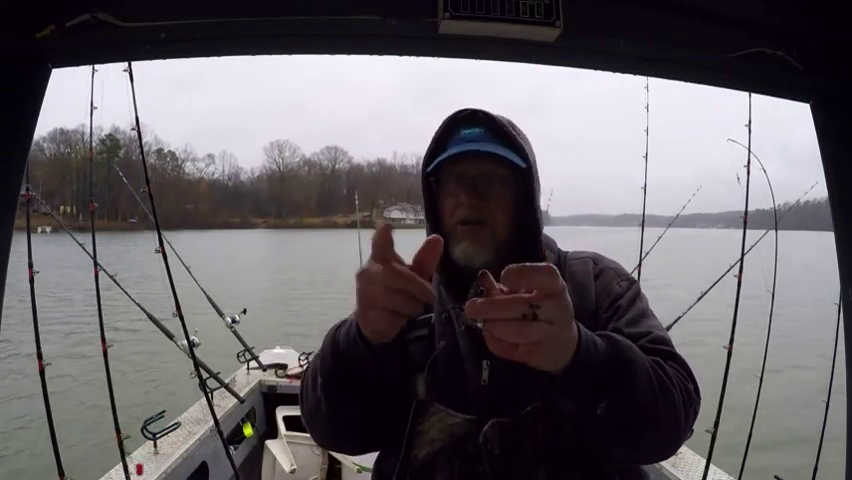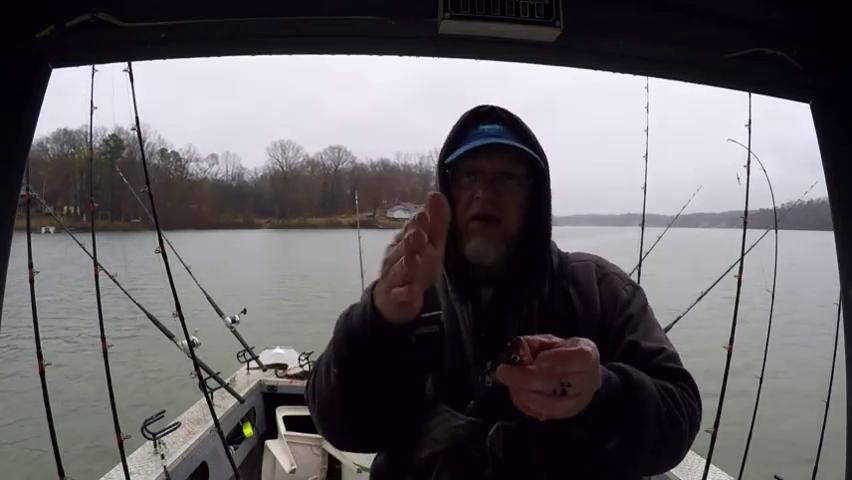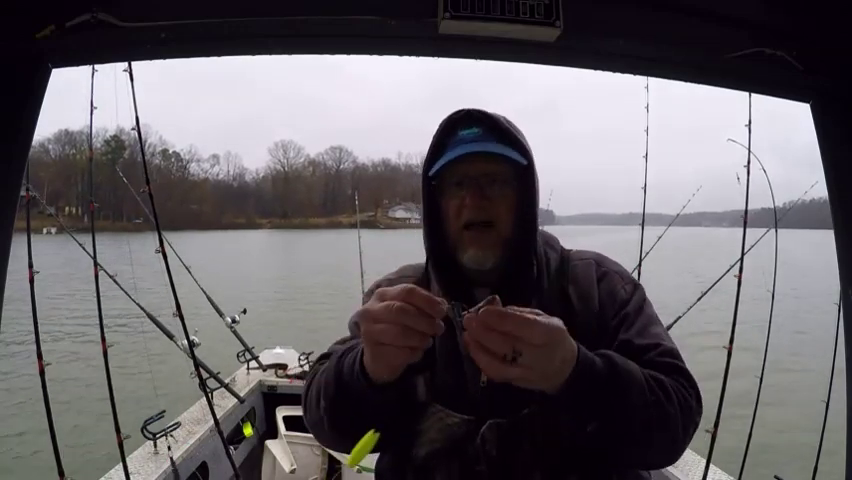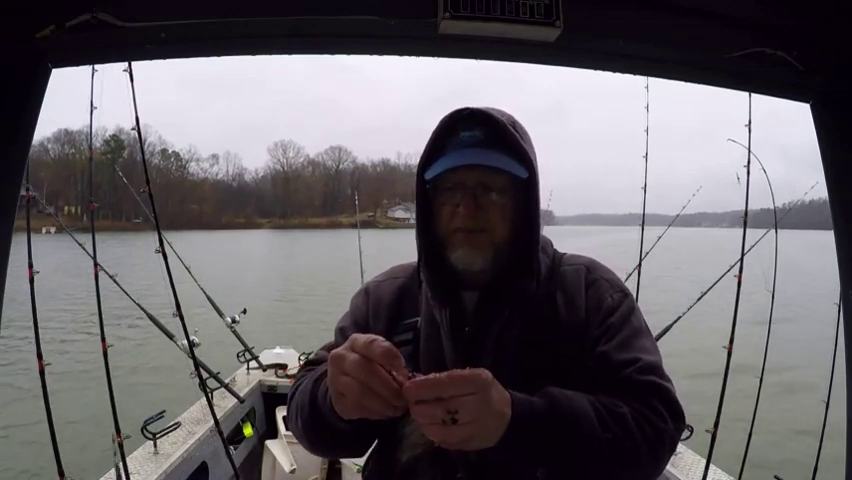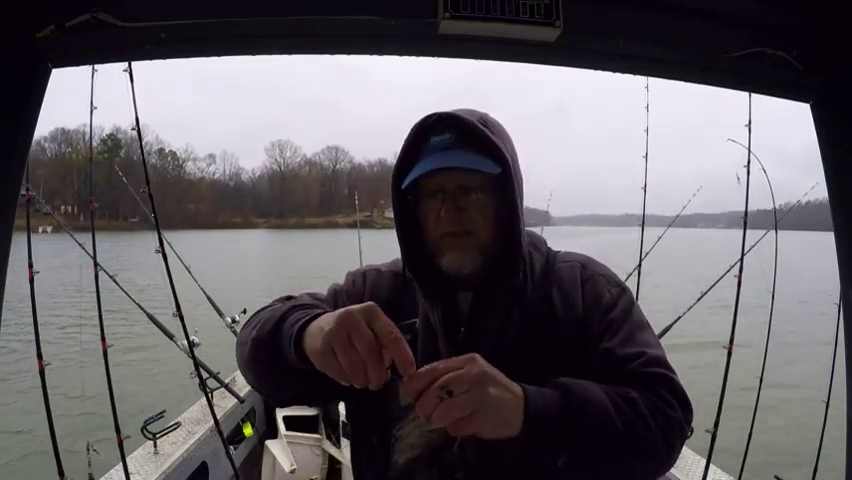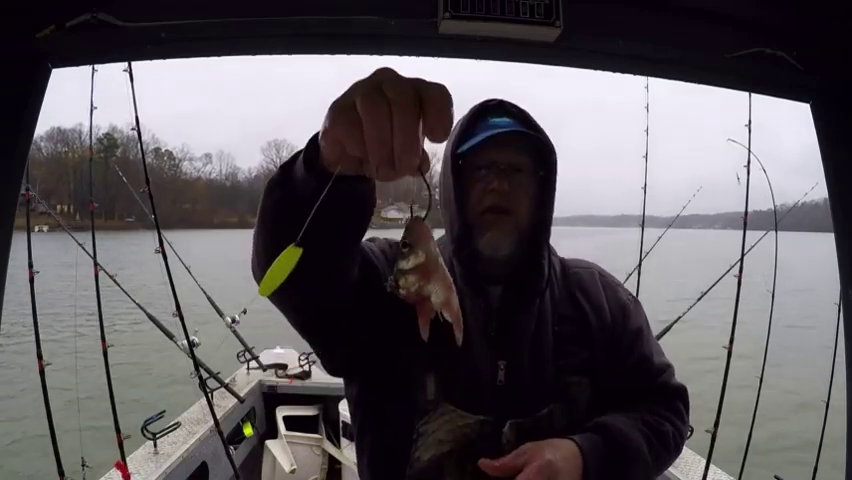Hooking them through the nose, you gotta think, sometimes the nose itself will get in the way on a circle hook. But I'm in current. Not a lot of current, but I'm in current. So we're gonna go right through the mouth, just like that.